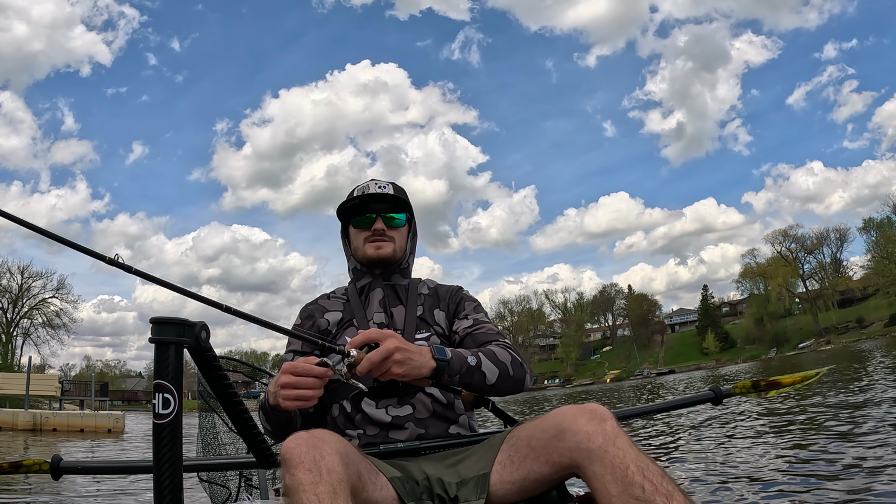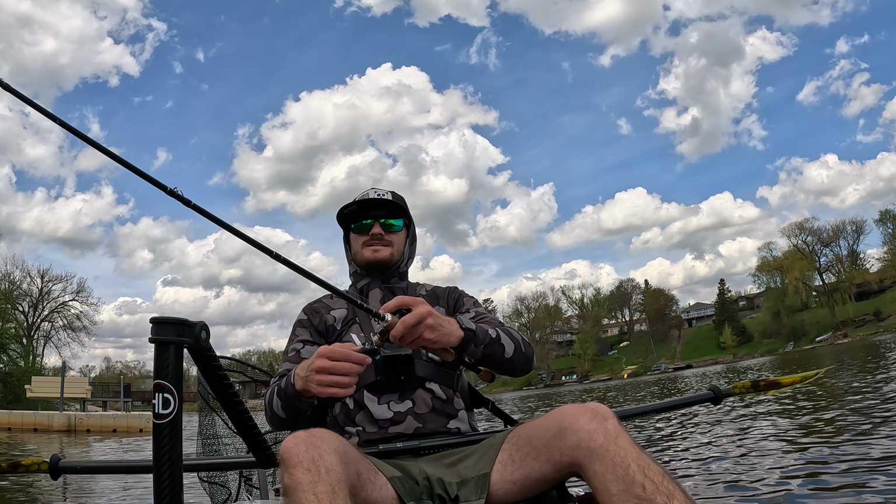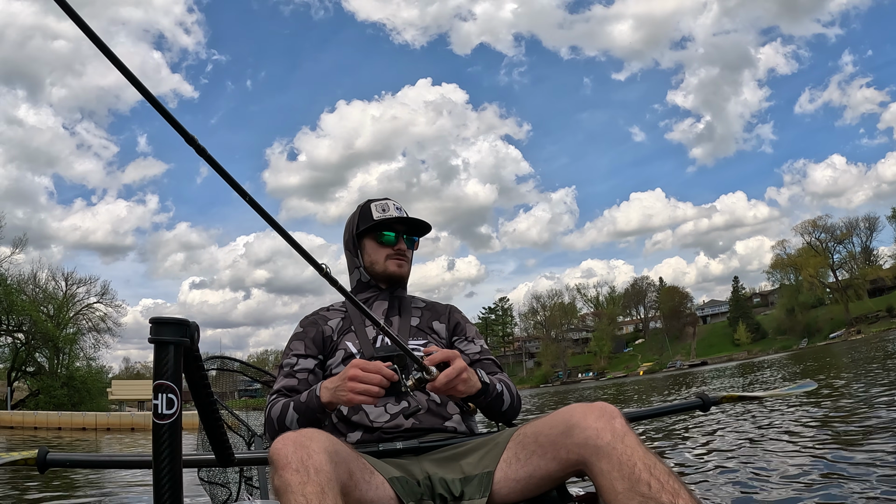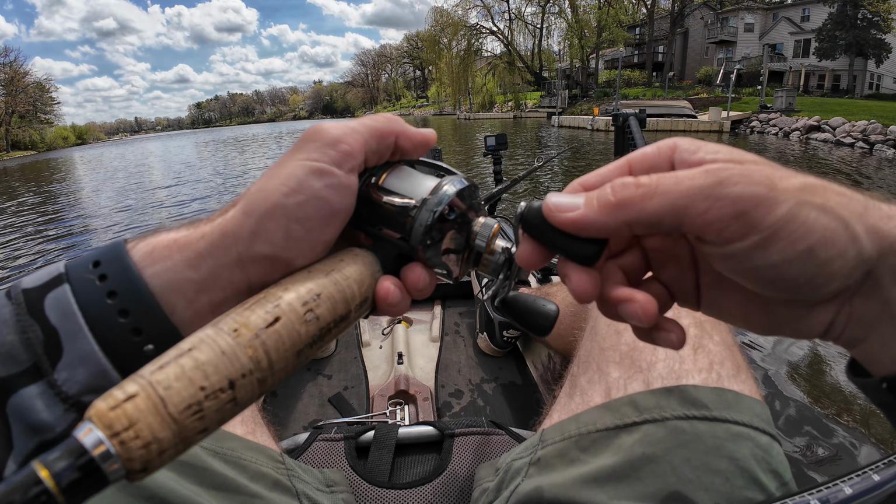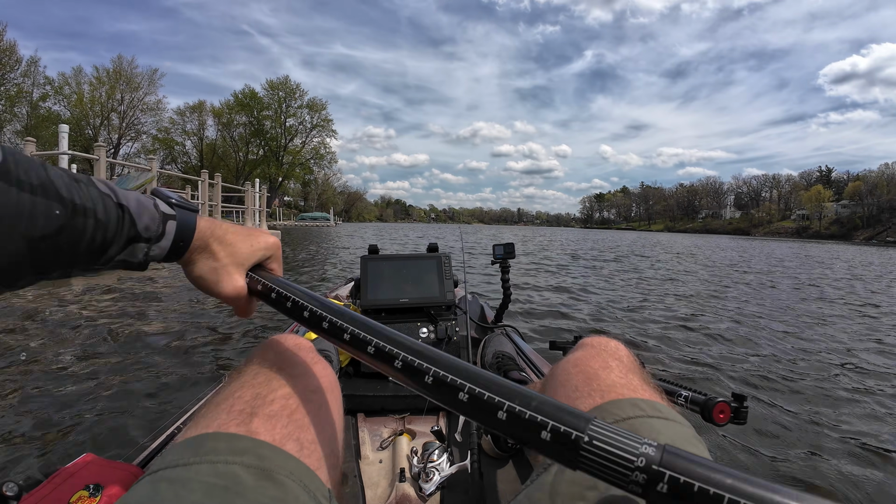Super excited for what this season has in store. Feels good to have caught the first fish out of the kayak officially of 2026. Let's go. Still can't believe that big one that I lost over there too. That would have been one hell of a fish. I'm gonna be having nightmares about that one. That is for sure.